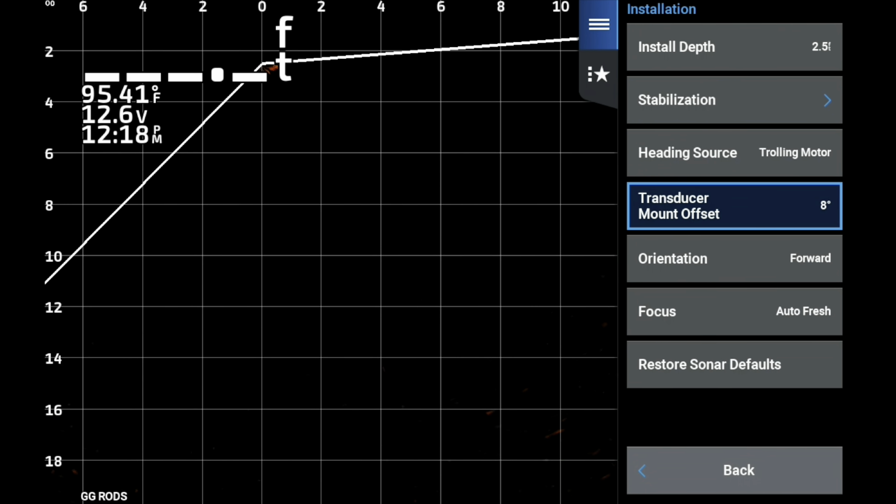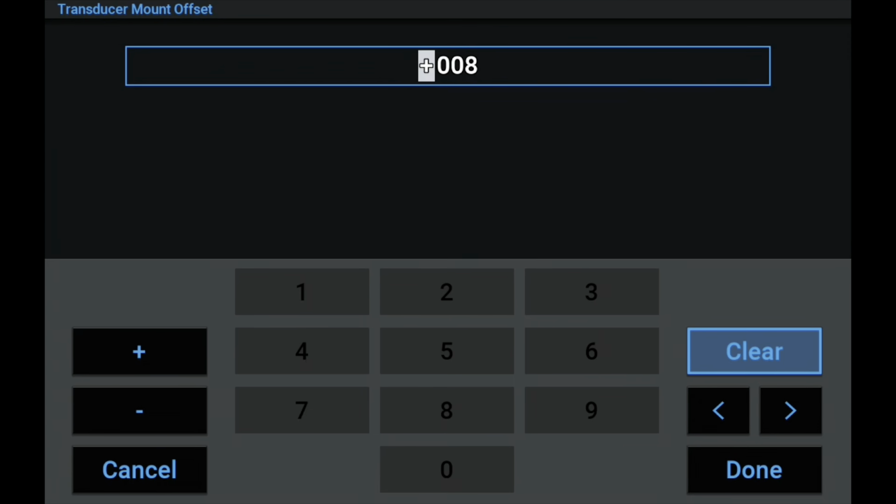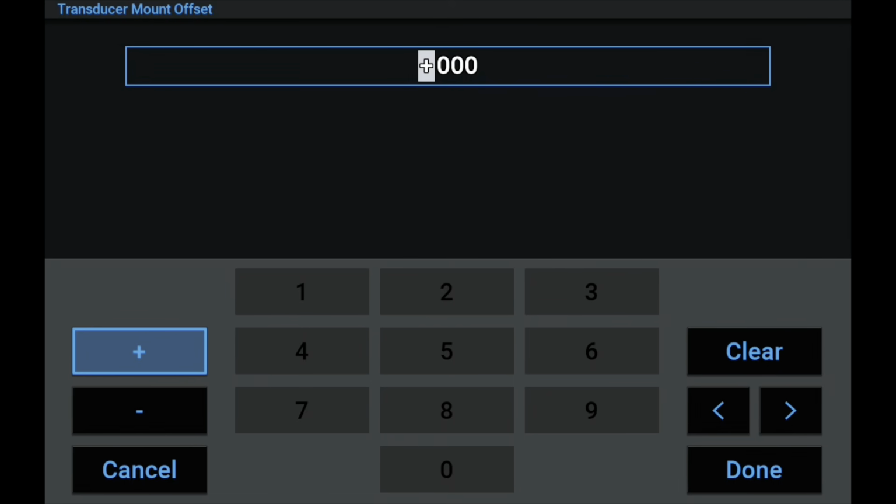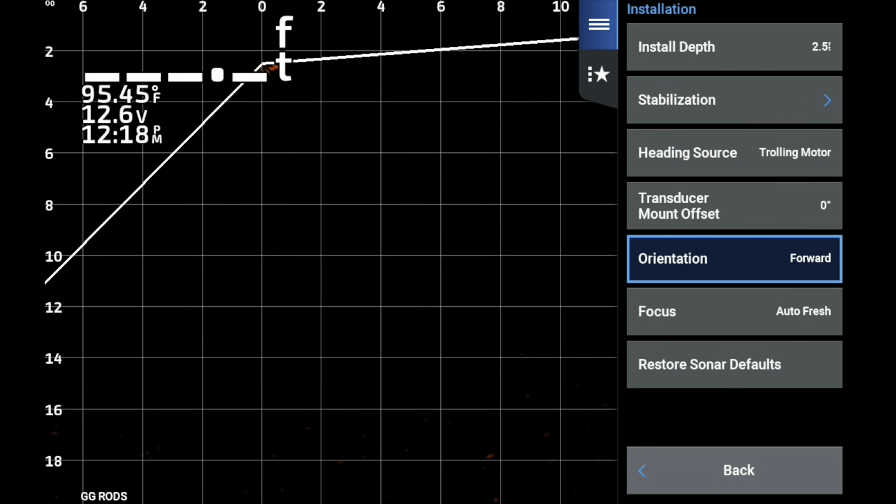All the other things that we talk about, we will dig deeper into. I just wanted to get out in front and show you some of the really nice features. And also what I'm going to do here is show you the trolling motor heading sensor, how that affects the beam icon on the screen, which is very, very nice. So let's take a look at that right now.